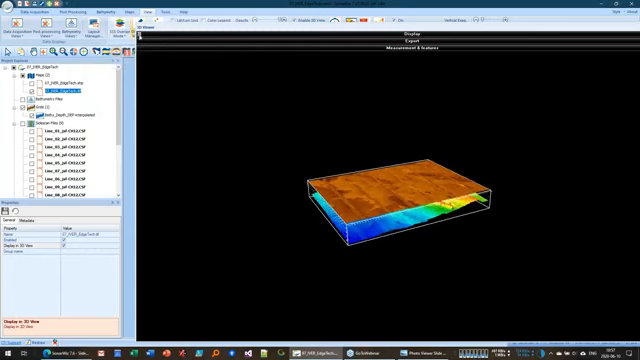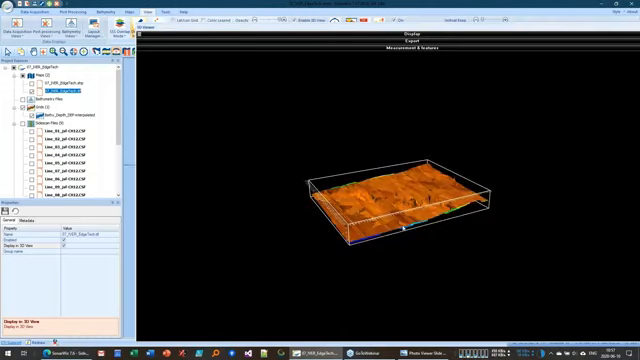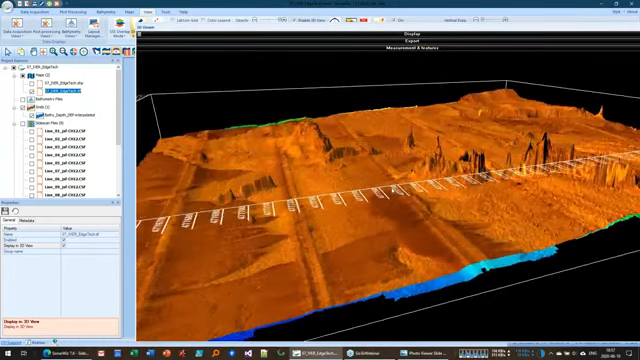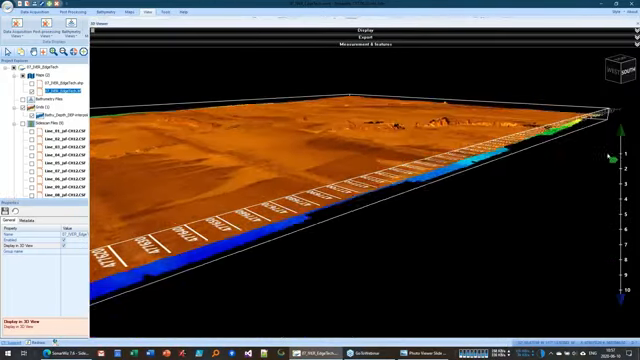If we go up here to this small menu, and we select our grid, there's an option here to drape an image over the top of the grid. And we've got our image loaded, so we'll just snap those two together like that. And now we have a perfectly registered side scan mosaic on top of our bathymetry. And we can adjust the vertical resolution there totally.